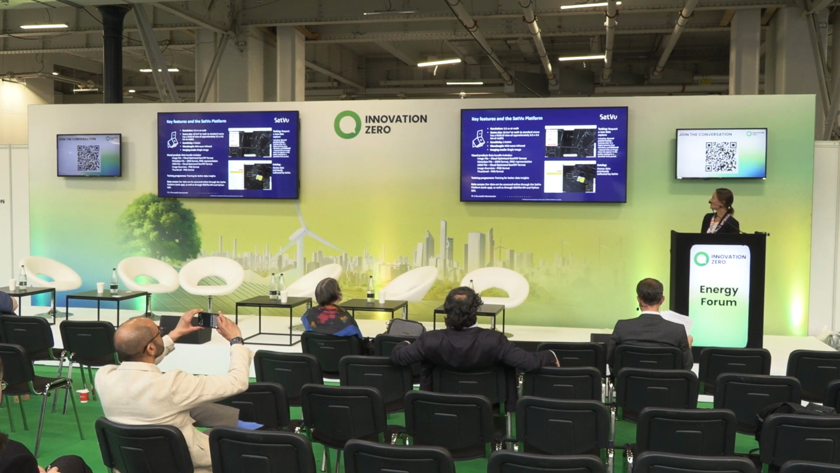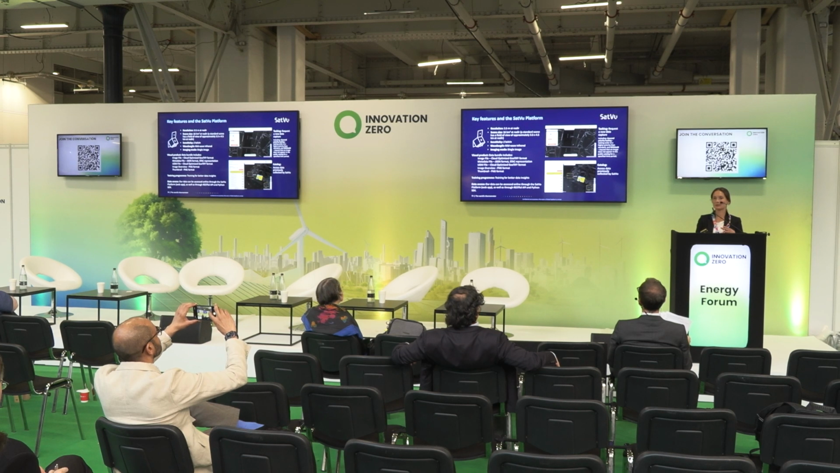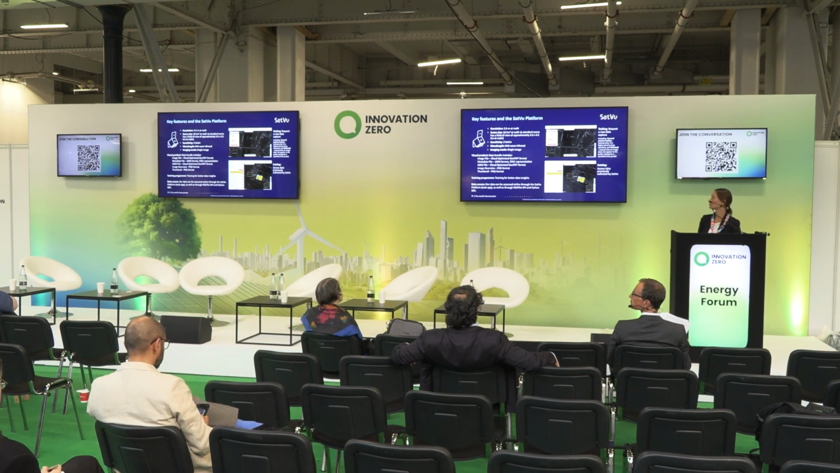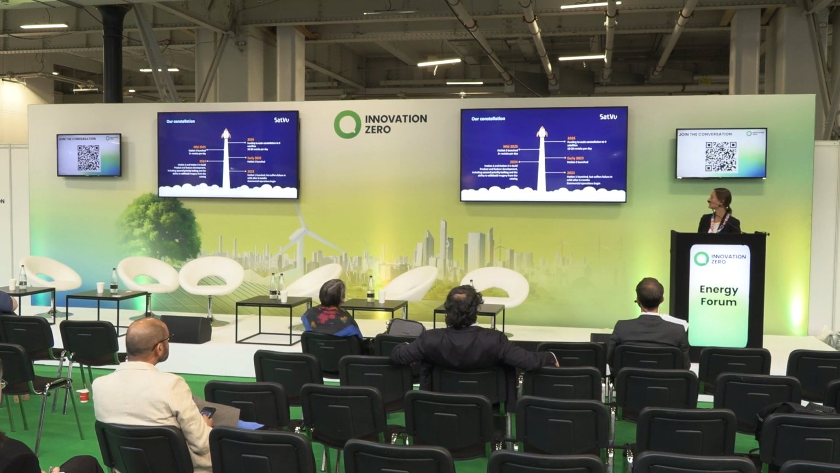And finally, as a data provider, we developed a data delivery platform. So using or tasking the satellite is fairly easy. It can be done through a website. It comes in a very simple format of a GeoTIFF, which is very easy to use with open source software.